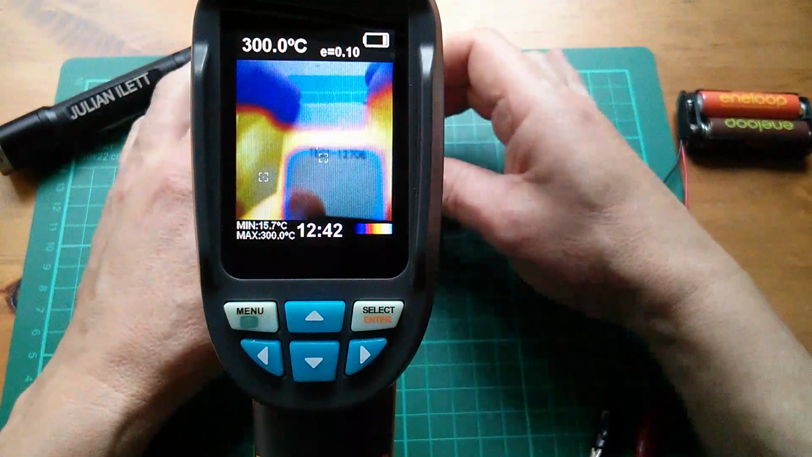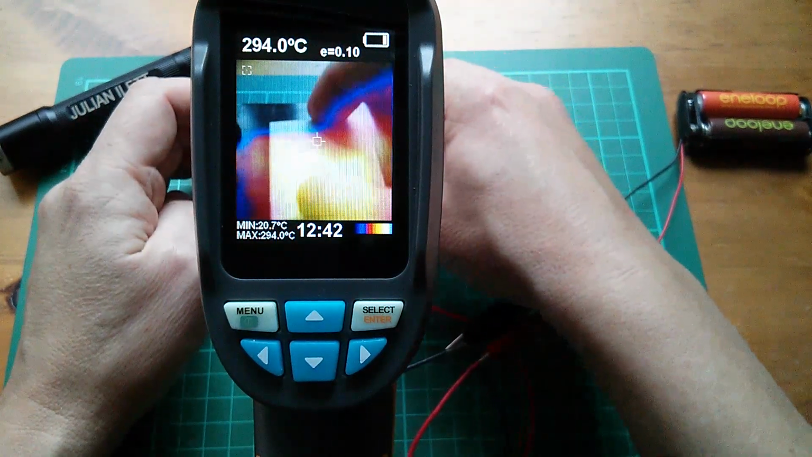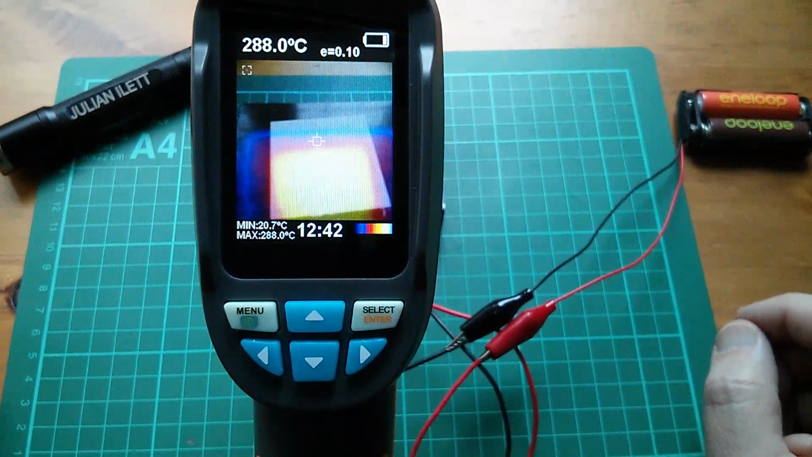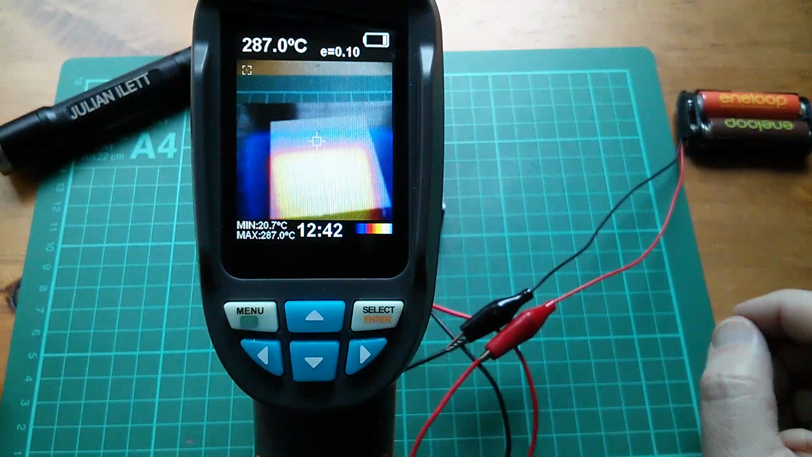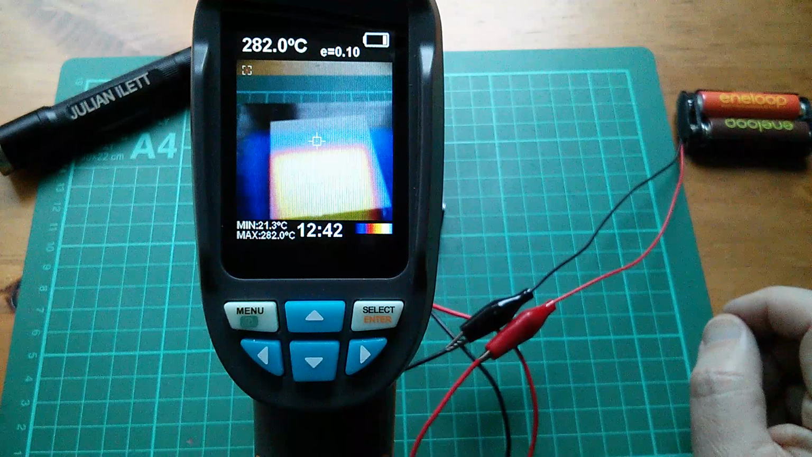Okay, let's try this again with this flipped over. So we're reading the hot side of the Peltier element. So let's just give that a moment to settle. Okay, the hot side at that emissivity rating is showing 285 degrees C, which it clearly isn't. So yeah, that does seem to affect the hot side more than the cold side.